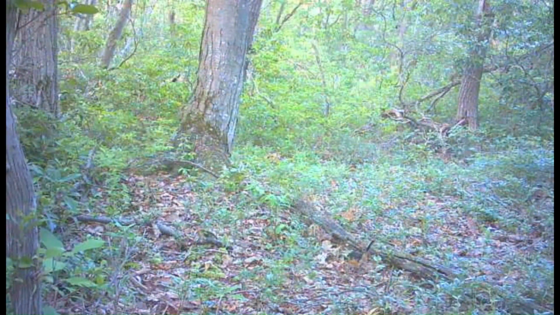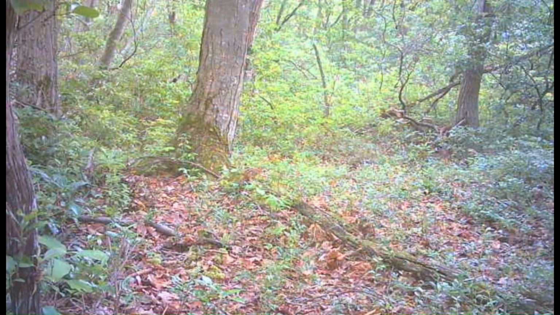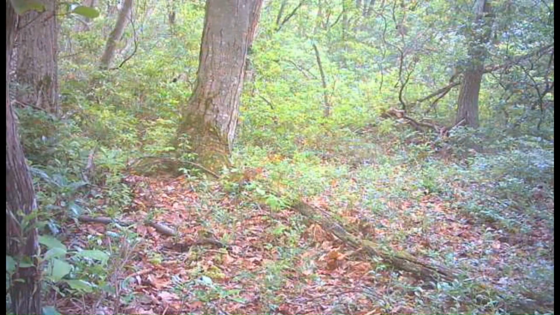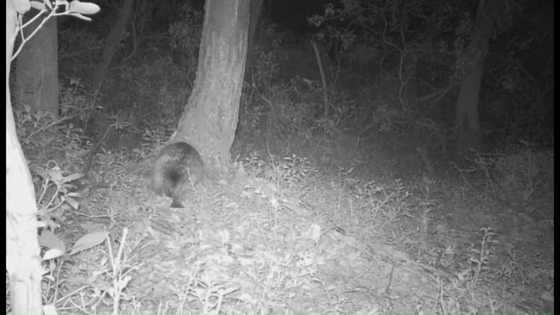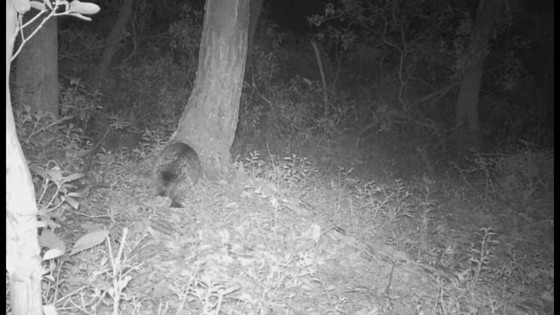Then we got that bird or another one back in there feeding around. Chipmunk there on the end of that log. He does end up moving here. Back in there feeding around. And porcupine back through again.